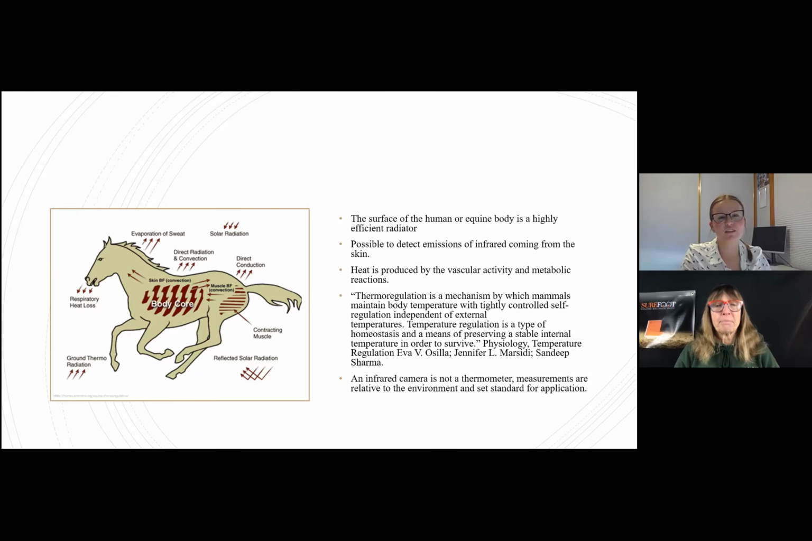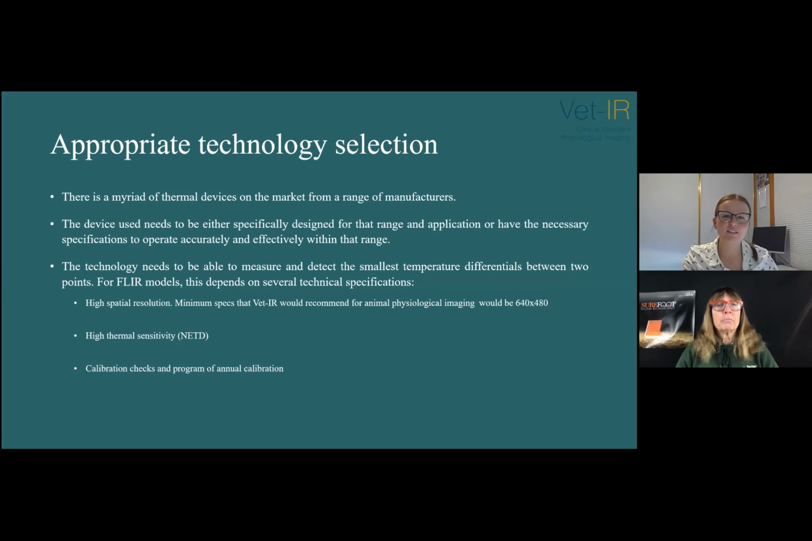So then I'll go through the technology side of things. There's quite a wide range of thermal devices on the market from a range of manufacturers. These devices have varying specifications depending on the application. Like the ones for your phone, these show the spectrum, so the color range, but don't really show the specificity. They're good for locating leaks in pipes or finding drafts in windows or doors, or just taking pretty pictures of your animals. But obviously it's not ideal for physiological imaging of animals.